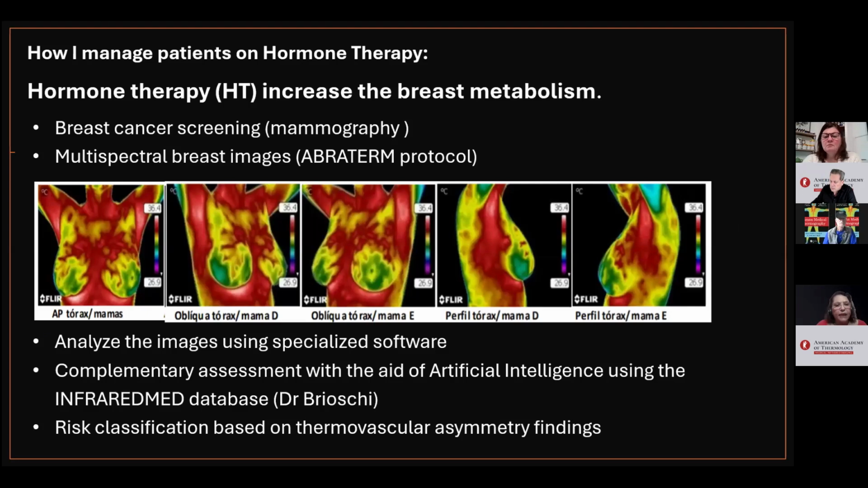How I manage patients on hormone therapy. Hormone therapy increases breast metabolism. First, I request a breast cancer screening test, such as mammography. In my country, it is recommended.